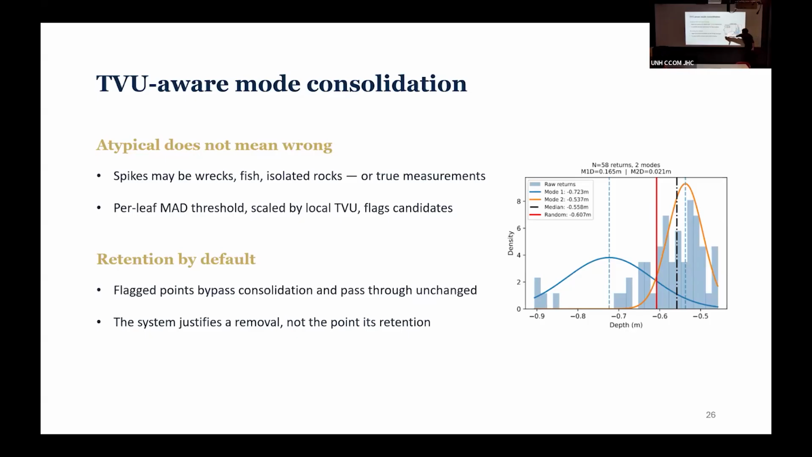as you can see here. So this would be the depth distribution across one of those voxels inside a leaf. So we fit modes to it. Over here, the algorithm is fitting 2 modes. And every point that's within, for example, 3 standard deviations, we keep, and it will be consolidated into this mode.